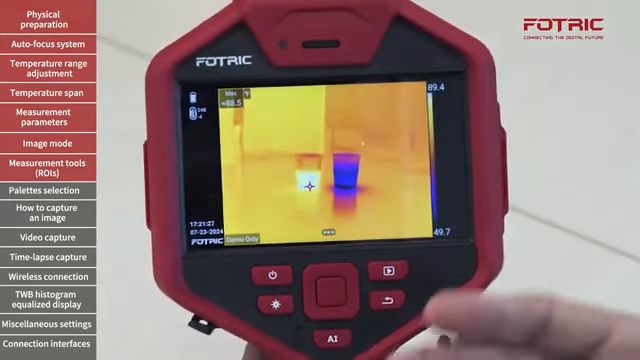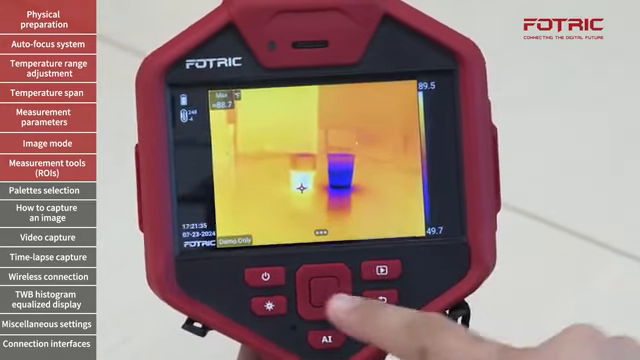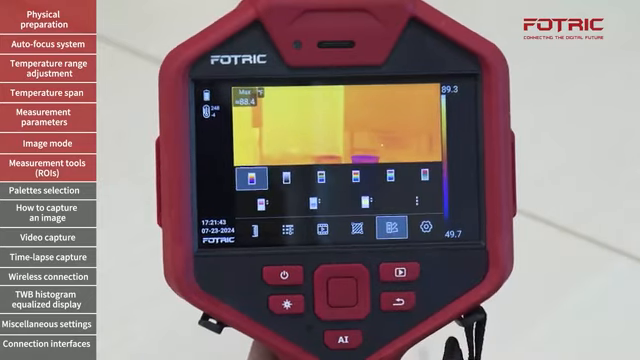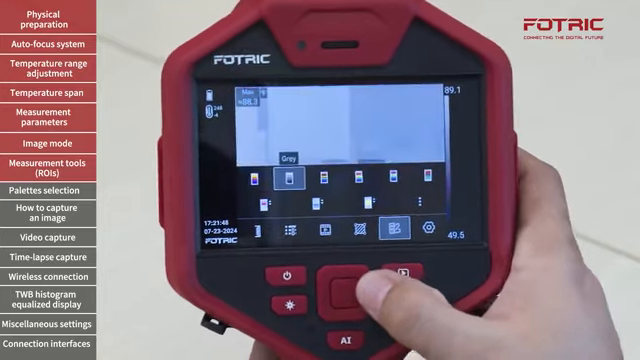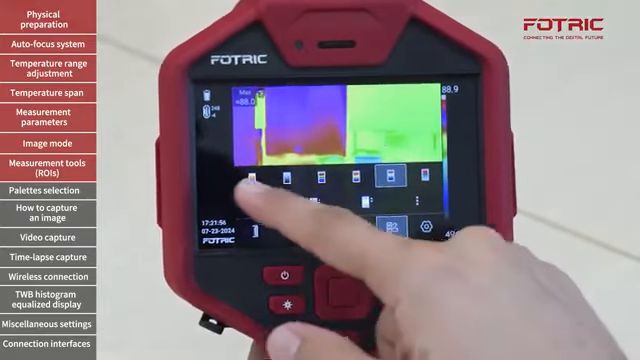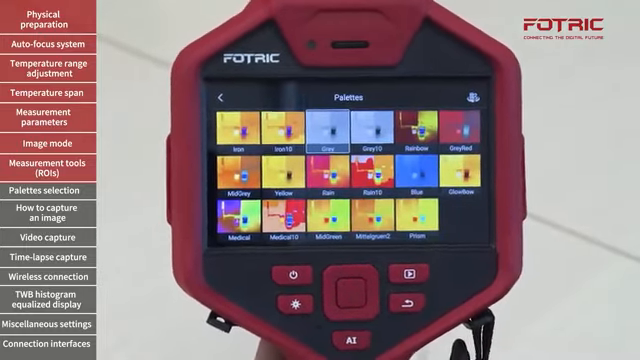I would like to show you how to utilize multiple palettes on the screen. I will access the main menu, which can be accessed by tapping the 3 dots on the screen or by clicking the center button. I will navigate to that specific one, palettes, or I can tap on the screen. If you want to know the name of a specific icon, all you have to do is use the directional keys and locate the specific icon. You'll see the name. So right here I have commonly used palettes, but if I go to these 3 dots over here, you will see the entire library of palettes.